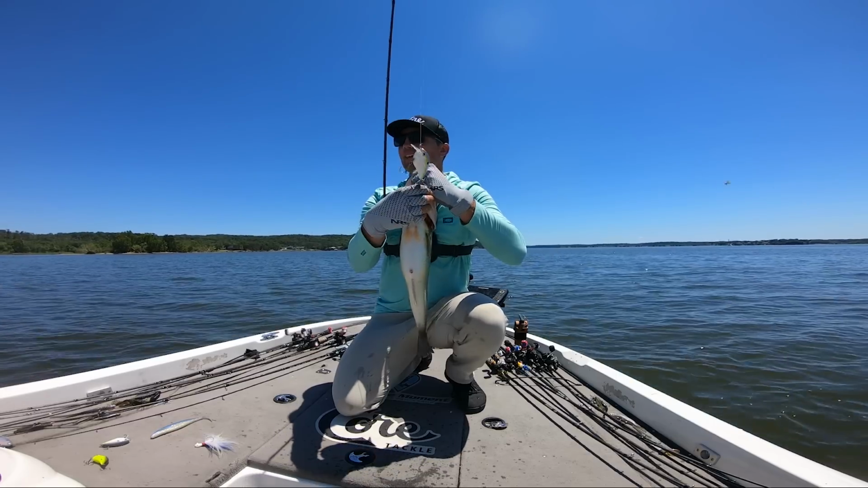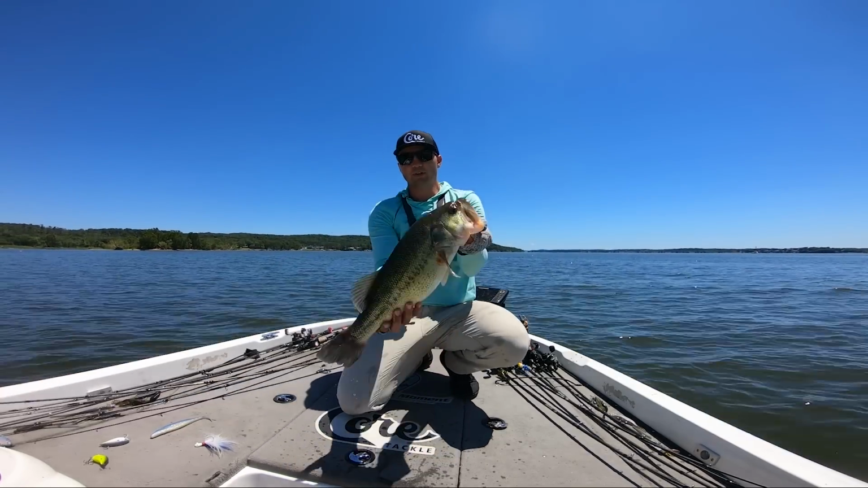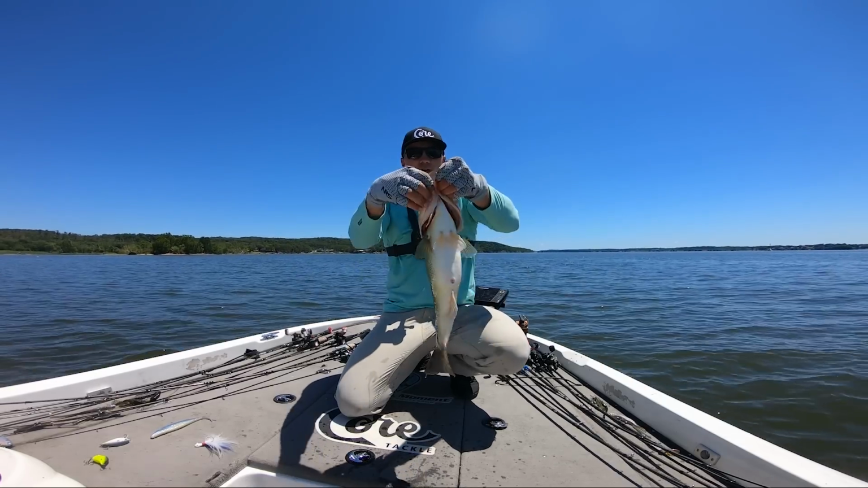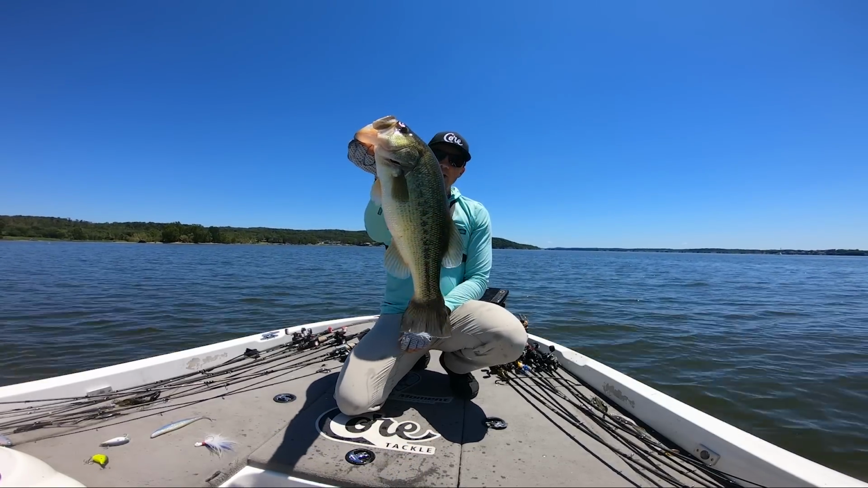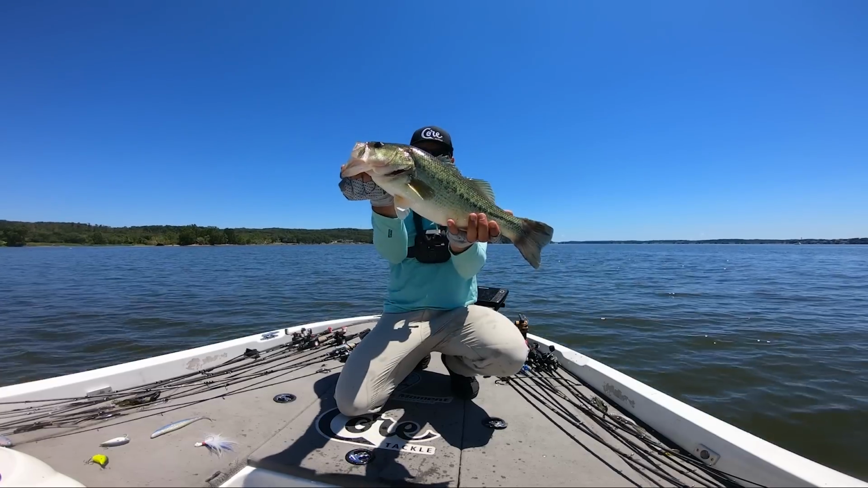My goodness. Have to change up those casting angles, guys. I talked about it in one of my recent videos, but changing up those angles is absolutely critical when you're fishing here offshore in the summer. I started completely facing into the wind and now I'm casting behind the boat and that triggered that fish.